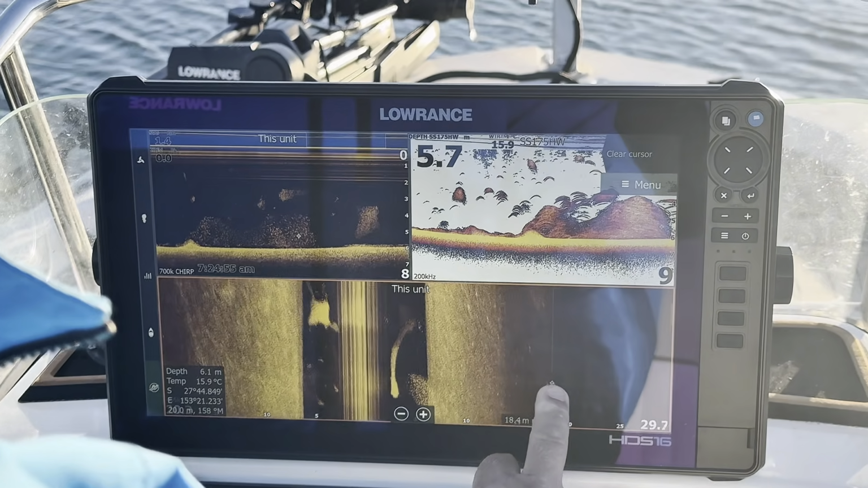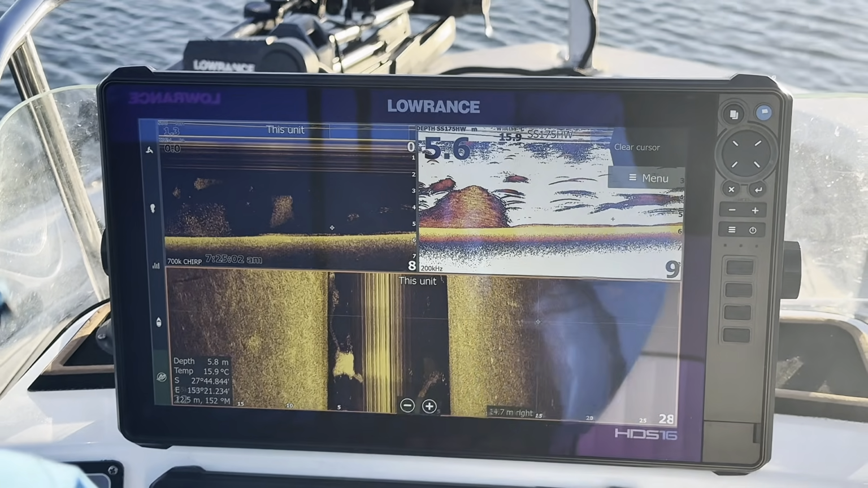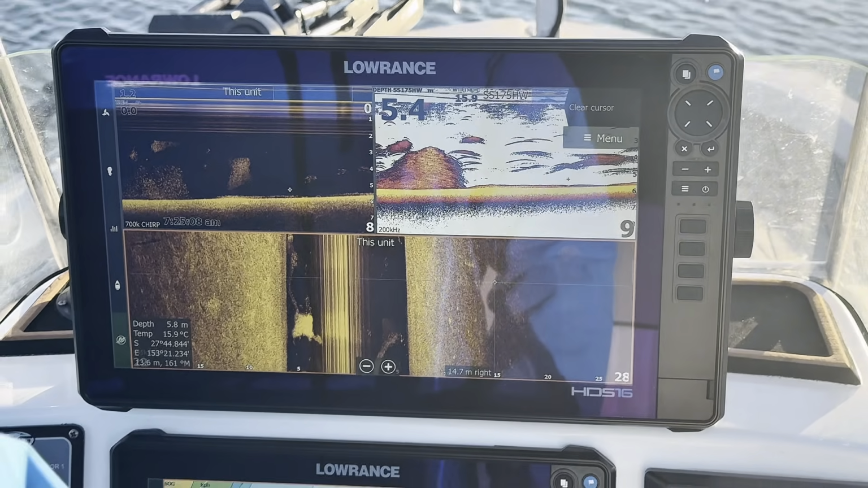And then as you can see along this edge, we've got bait up high, bait stacked in along the bottom, little bait balls now out through this side. So trying to locate those masses of bait is a prime place to look for those flatties.